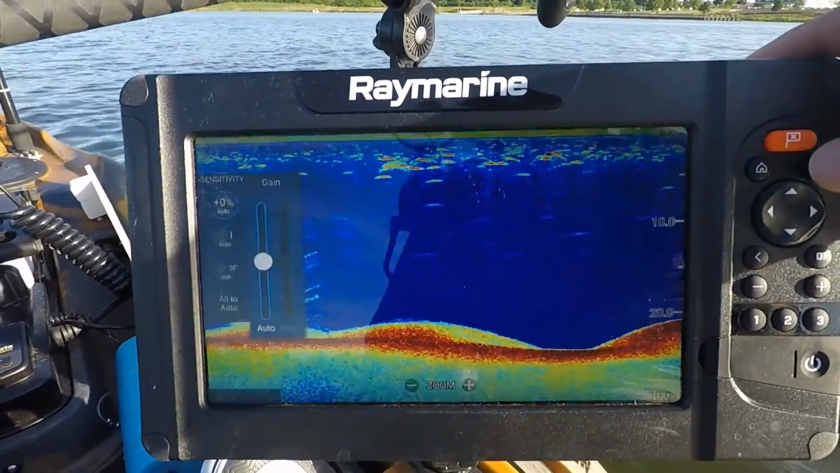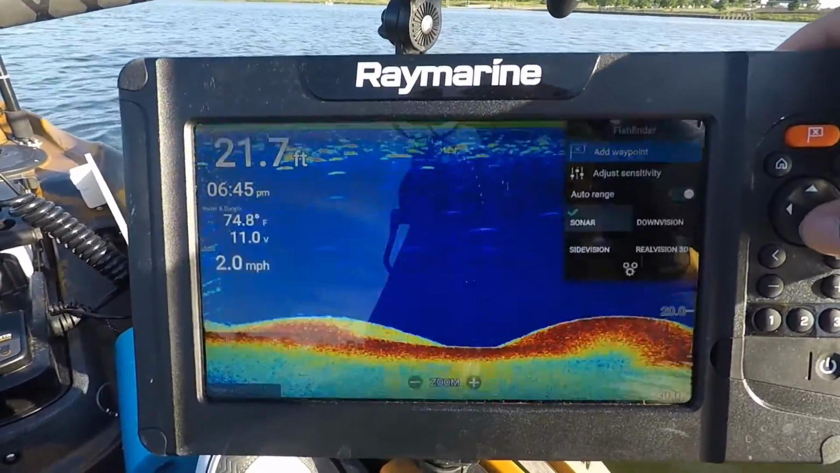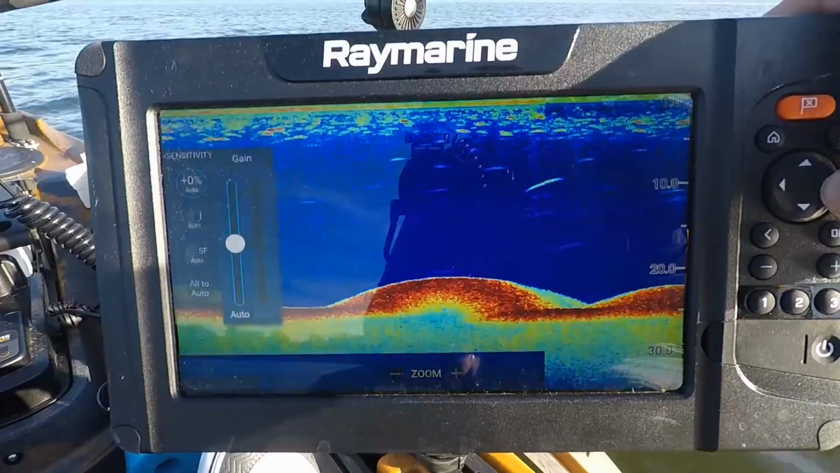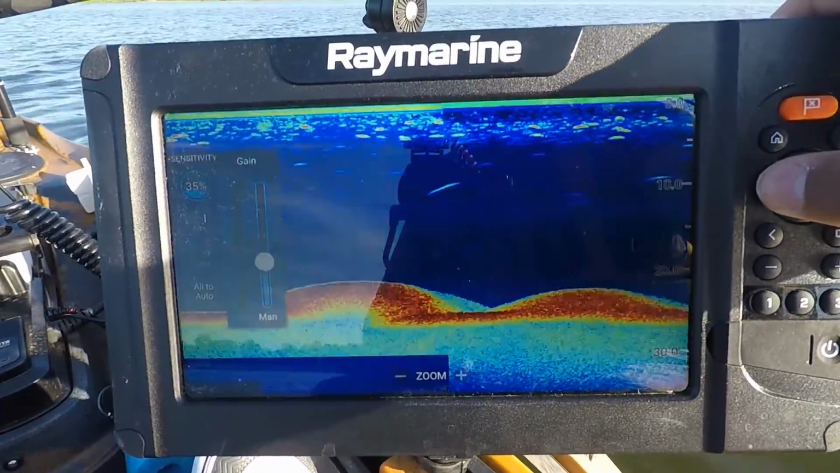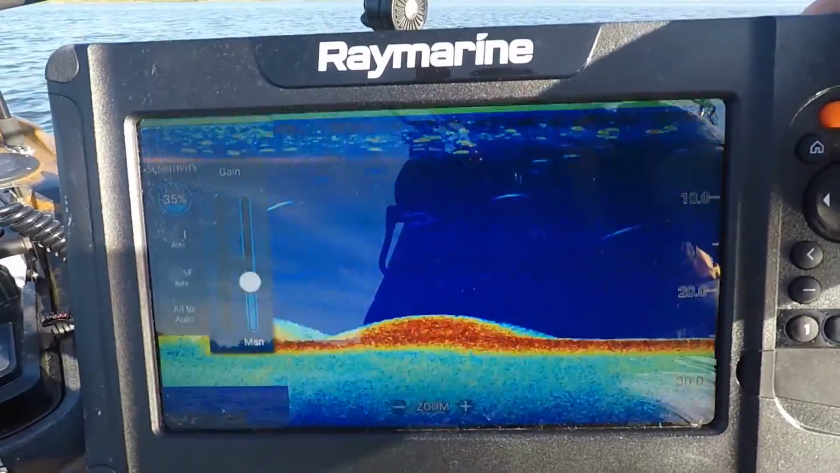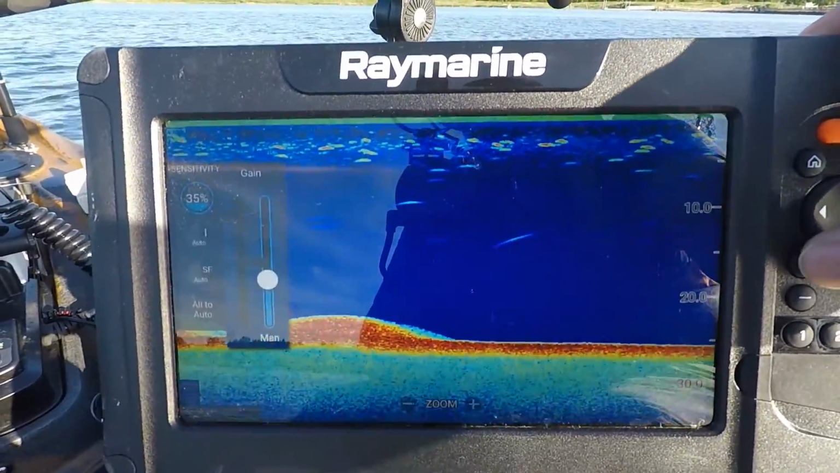All right, so we're going to go into sensitivity. Go ahead and go to sensitivity. We're going to adjust it. Start with auto. You see here it's on the default setting, and what I do is I actually put my gain on 35. All right, just by switching it over, you'll see that we're starting to get rid of all this extra stuff, right? You should hopefully see it cleans it up a little bit, right? Look how much cleaner of a signal we're getting in the water.